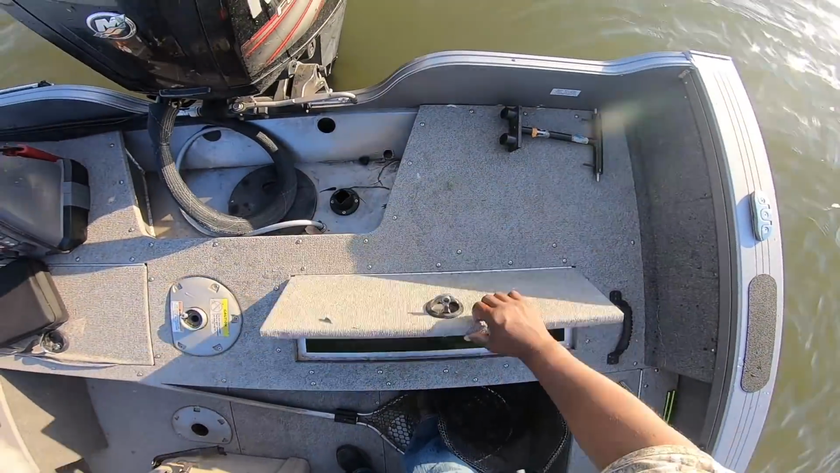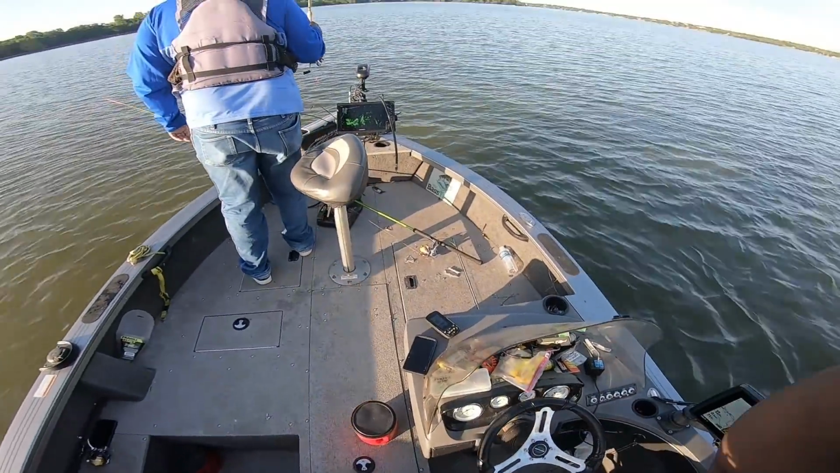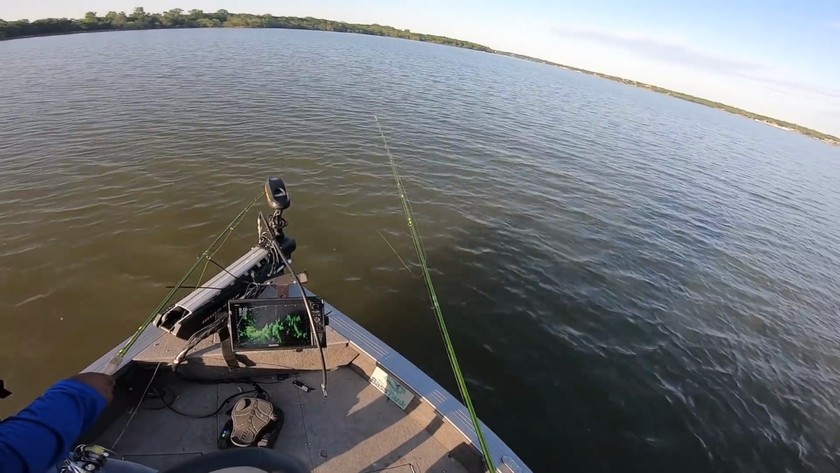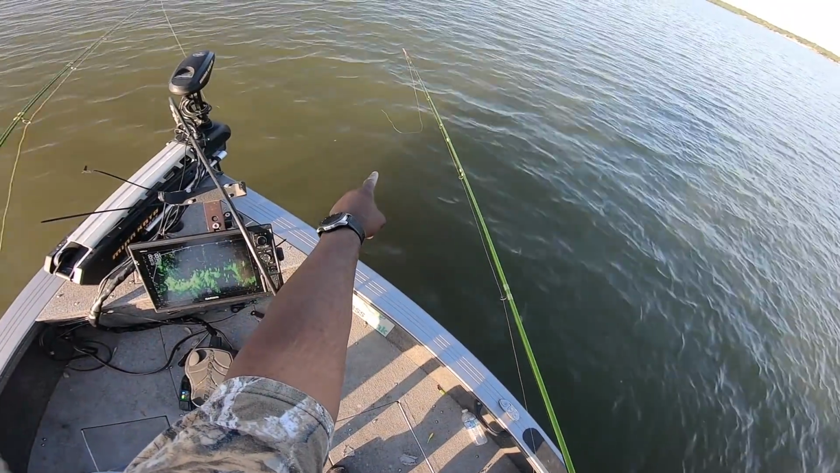Close the door on y'all. Let's get back up here, y'all. I'm gonna let out enough line. The cool thing about this braided line, it'll float. I don't know if y'all can see that, but it'll float.